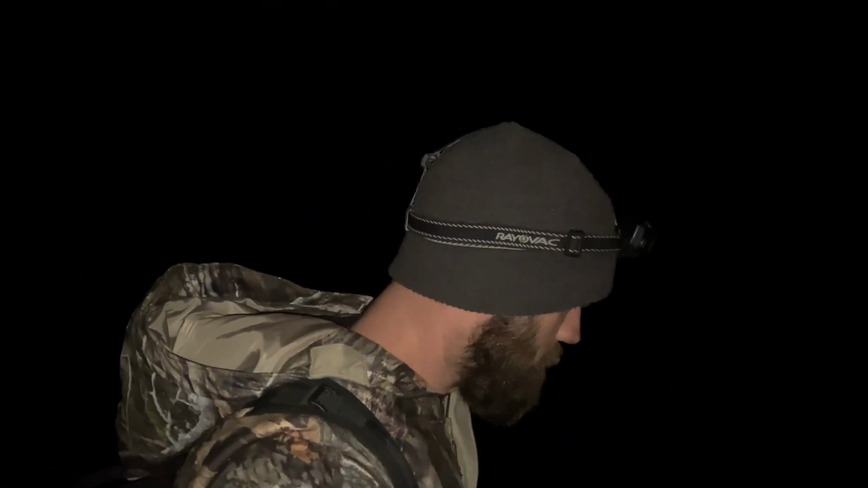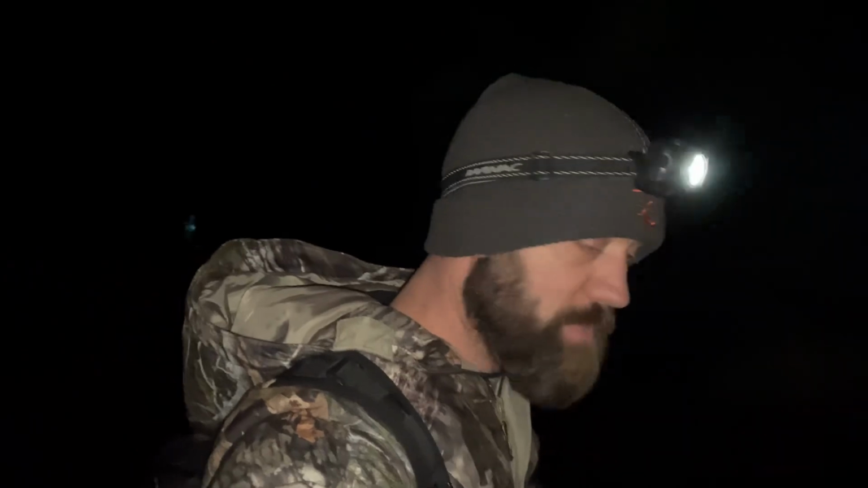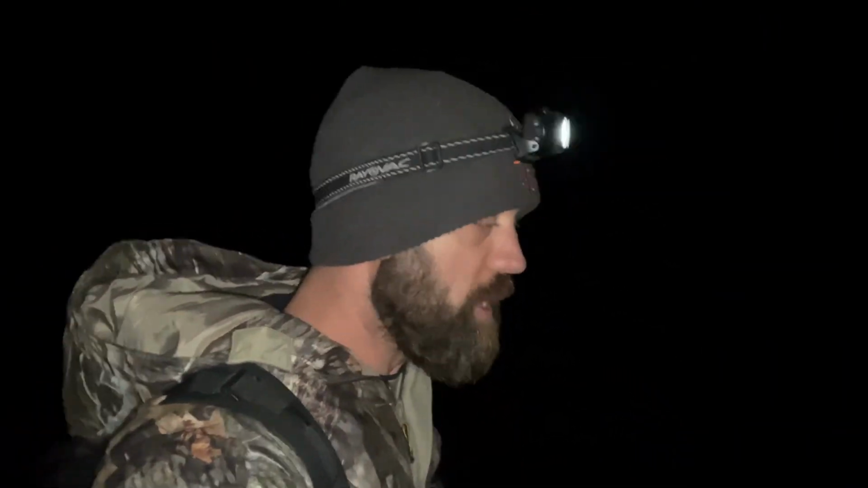All right, guys, there he is. He is a big boy. I can tell he's gonna be another hard one to get onto this four-wheeler. It is going to probably suck, but actually I gotta hike back, get the four-wheeler, get back down here, get him loaded up, and then we will get him in the shop. Hopefully we can get him up on that little scale thing they got and see what this bad boy weighs.